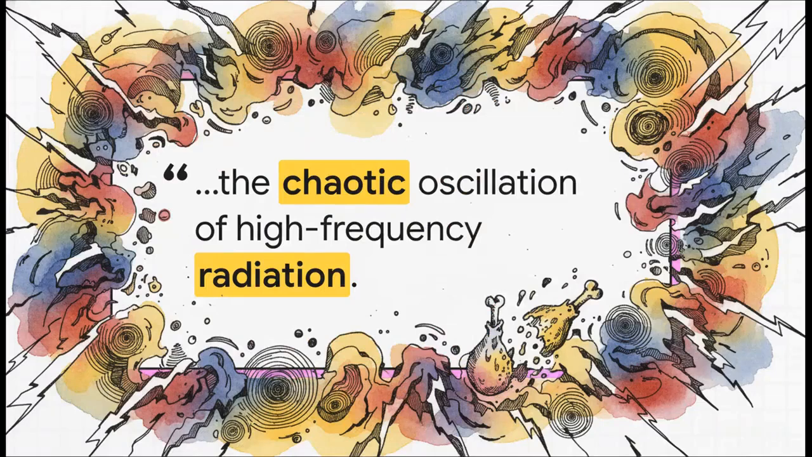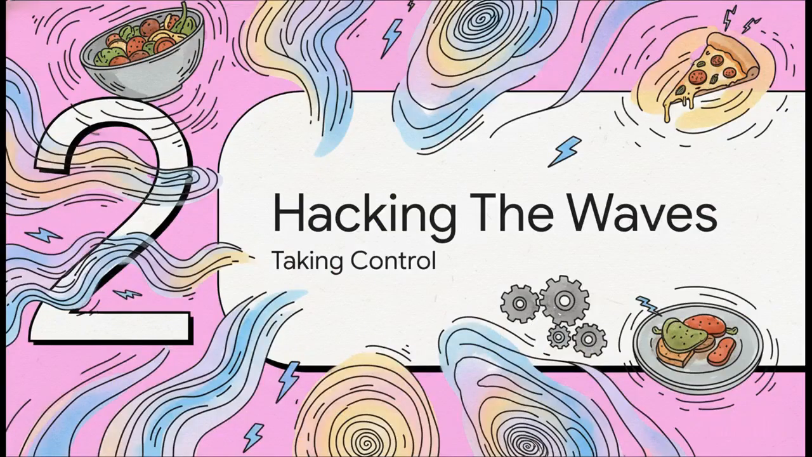I mean, listen to how the source describes this environment. The chaotic oscillation of high-frequency radiation. It's not a gentle, even heat like you'd get from an oven. It's a storm of energy. And for years, most of us have just been throwing our food right into the middle of that storm and just hoping for the best. But that all ends today. Because now that we understand the chaos, we can actually learn how to control it. This is the part where we go from being victims of microwave physics to becoming the masters of it.